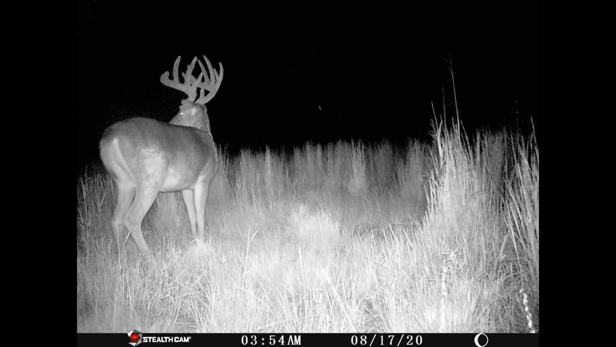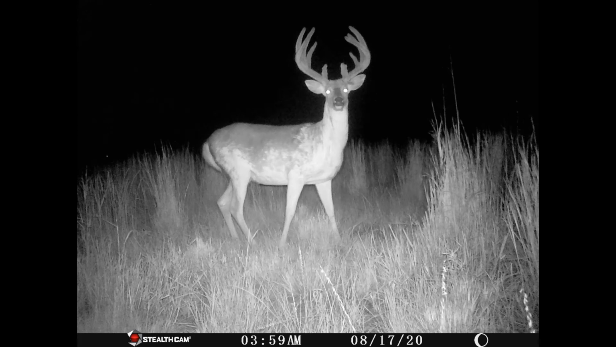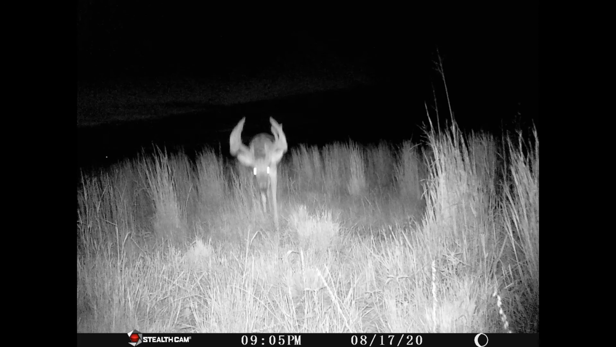I just wish one day he'd chase, early September or something like that. I wish he'd do a little chasing and kind of mess up a little bit. But what it is, what it is. I mean, just standing right there is just a perfect picture. I don't know what he'd score. If I had to guess, between 170 and 180 probably.